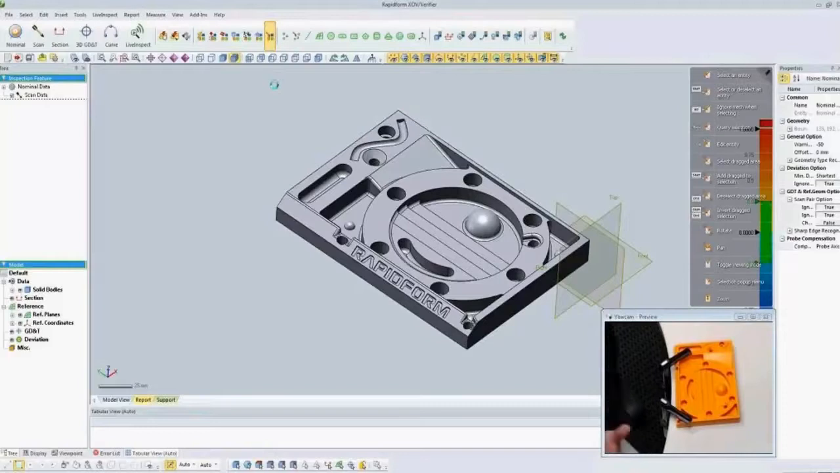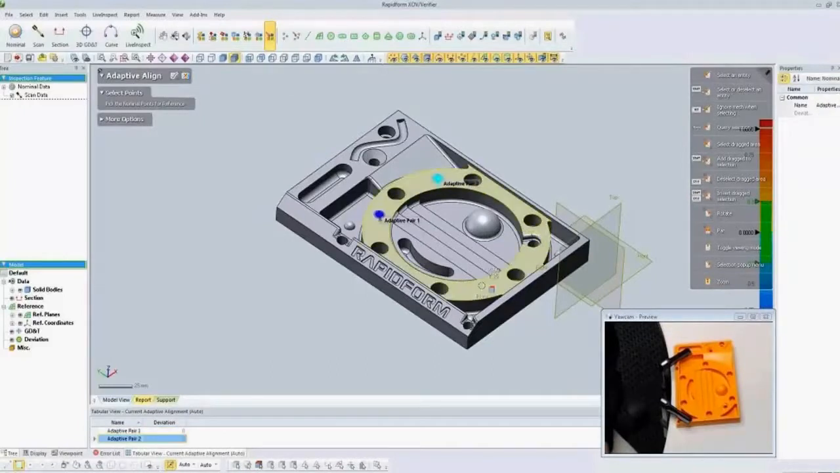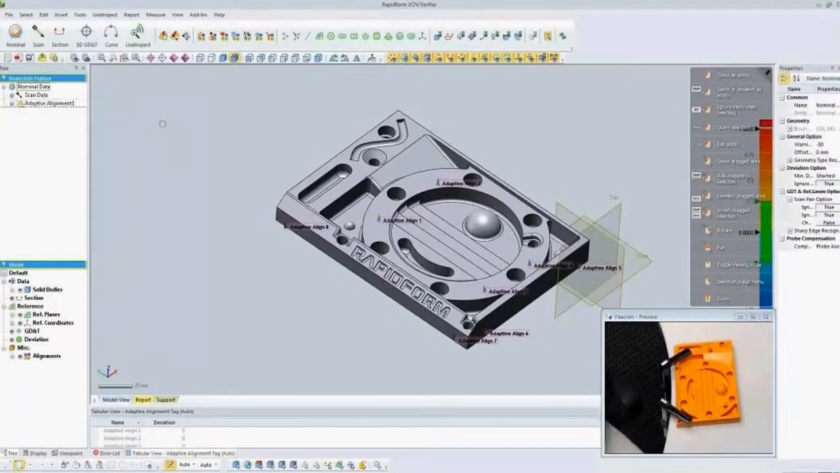And so we'll start with an adaptive align, which is a probe-based alignment, where we're going to pick points on the nominal model, and then we're going to make these target points that we're going to want to go measure with the probe. And adding that alignment without a device is going to cause this adaptive alignment to be added to our feature tree, like Tom was showing in the PowerPoint. And so right now, there's no information there. It's just a placeholder waiting to play through an inspection process.